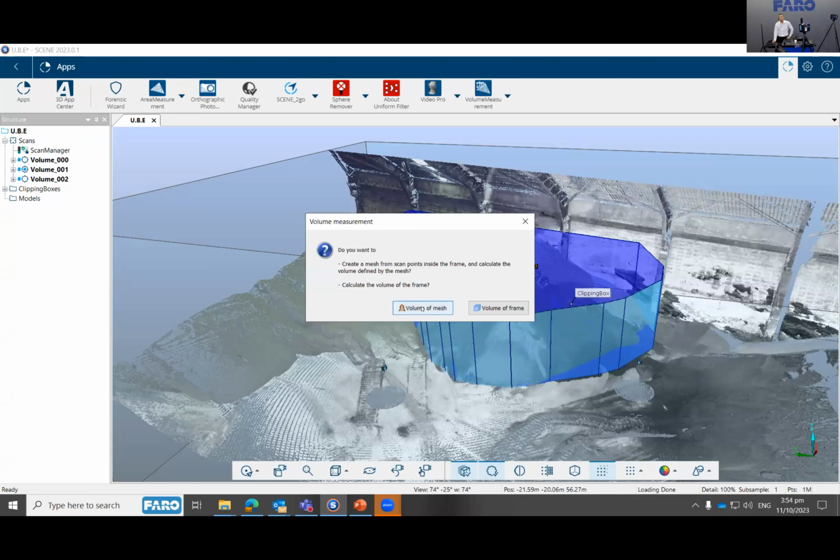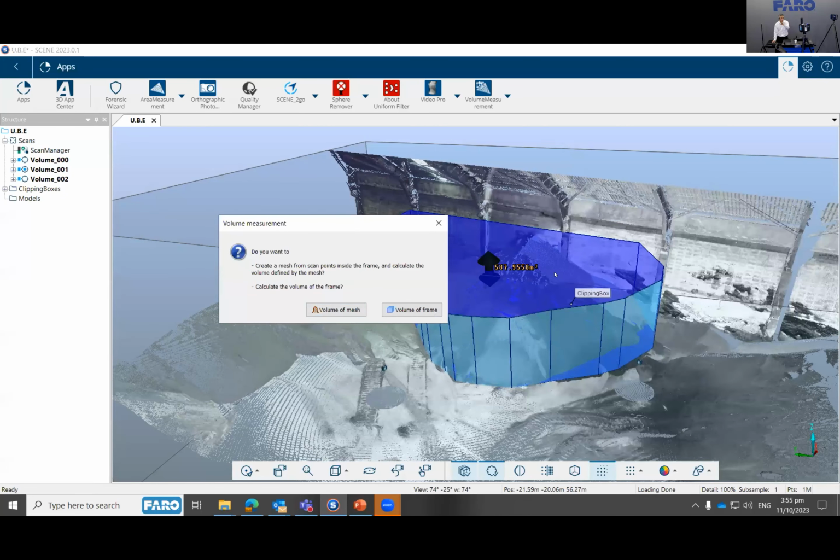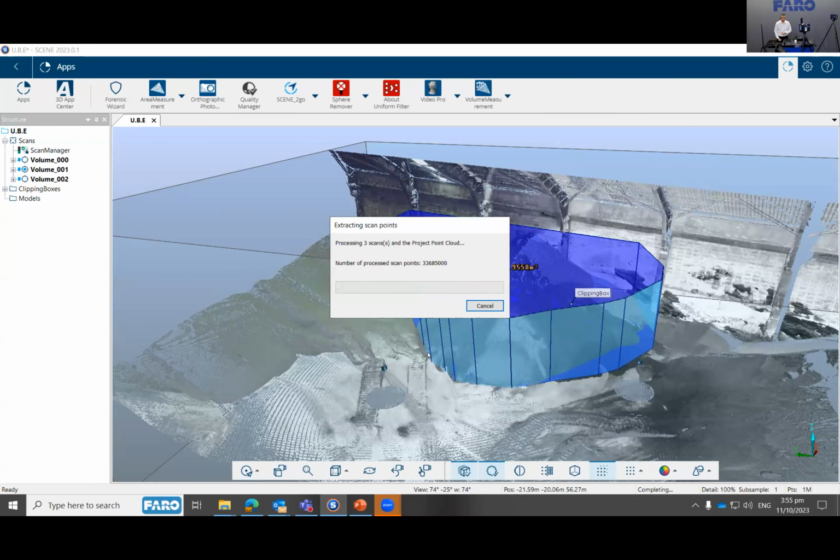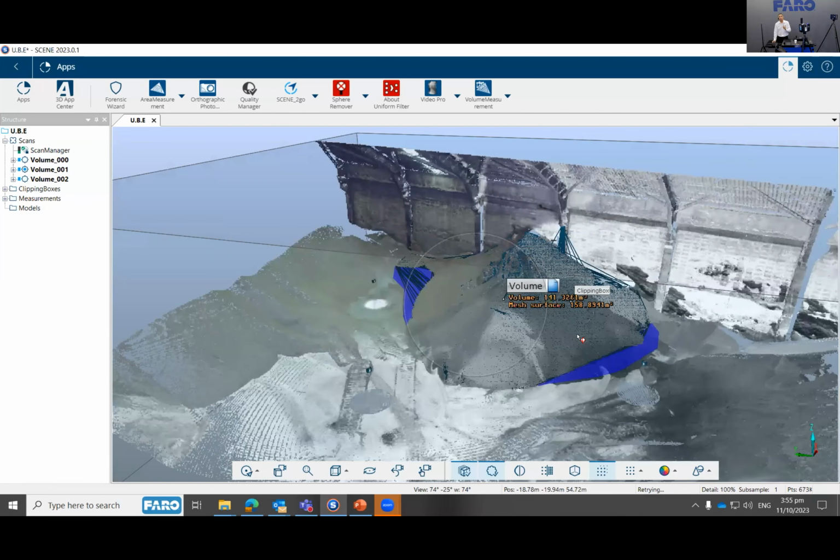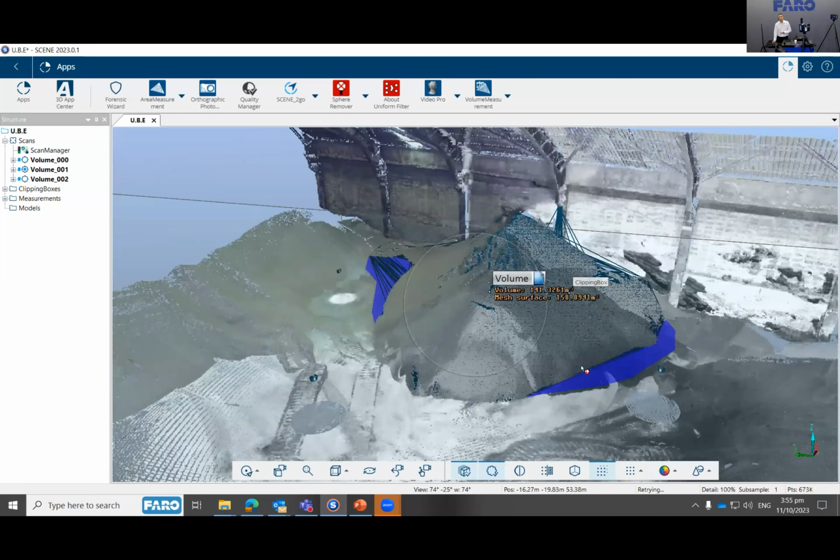And I have an option to actually calculate the volume of a mesh instead of the frame. For this app, it will automatically mesh all these points found within this area, and that's how it does this volume very quickly. So let me click volume of mesh. And there you go. You have an immediate result on the approximate volume of this stockpile here.